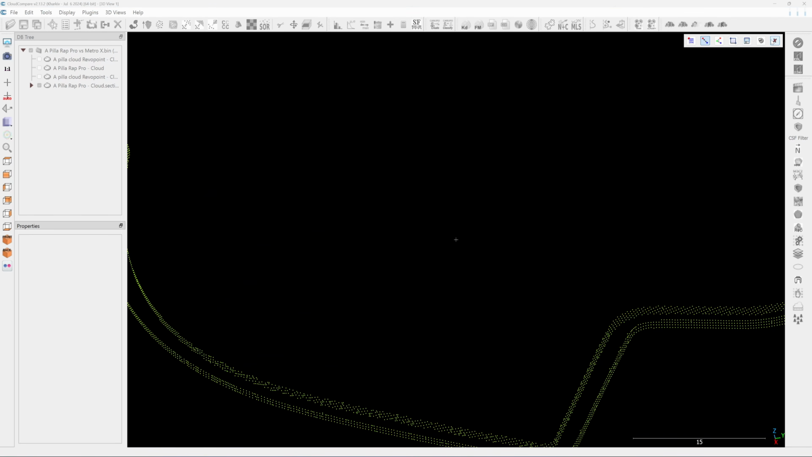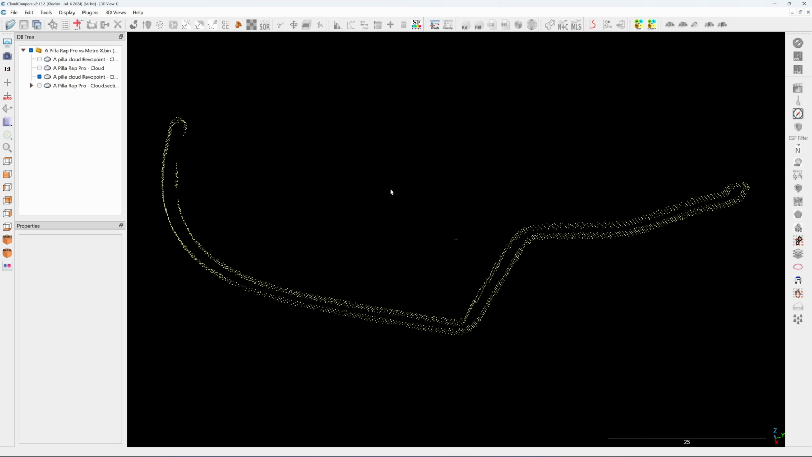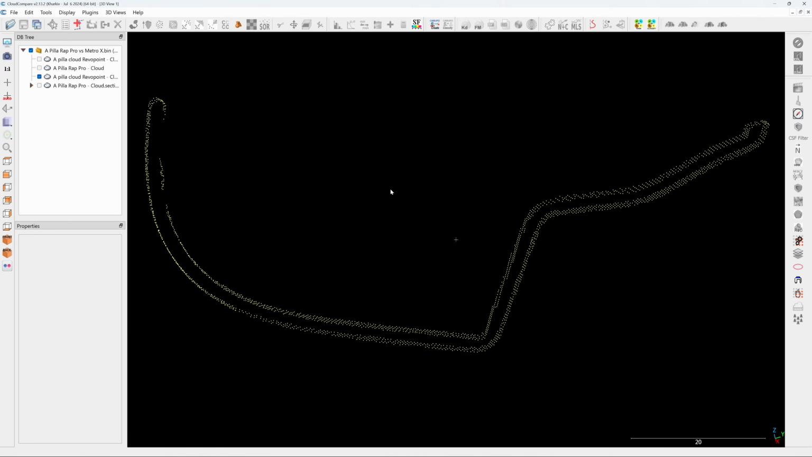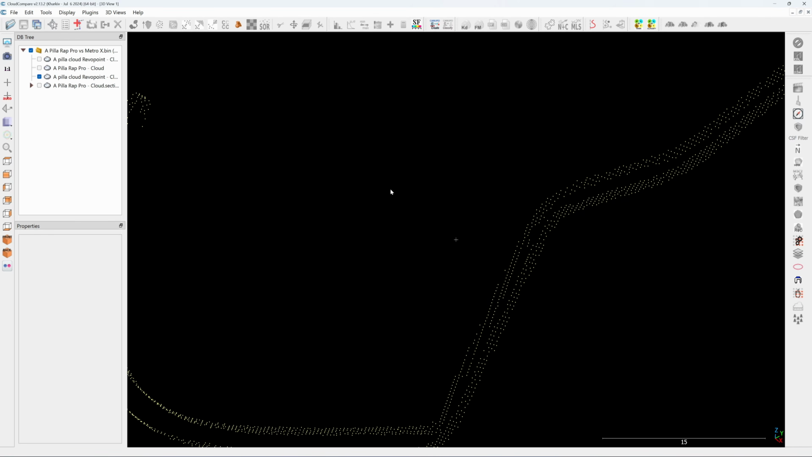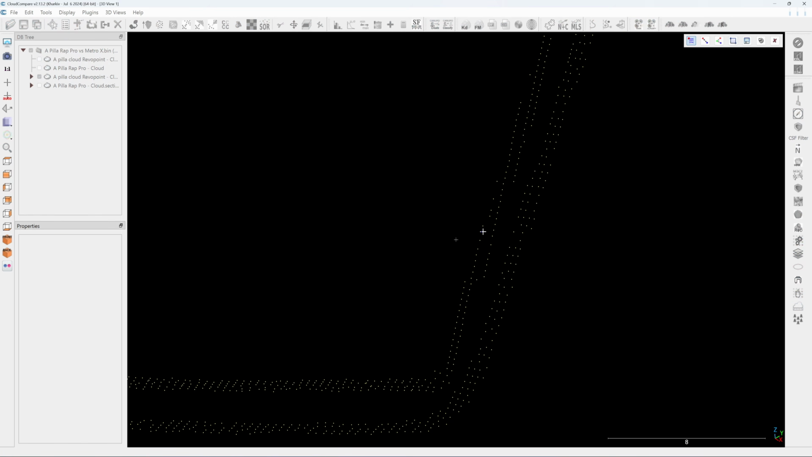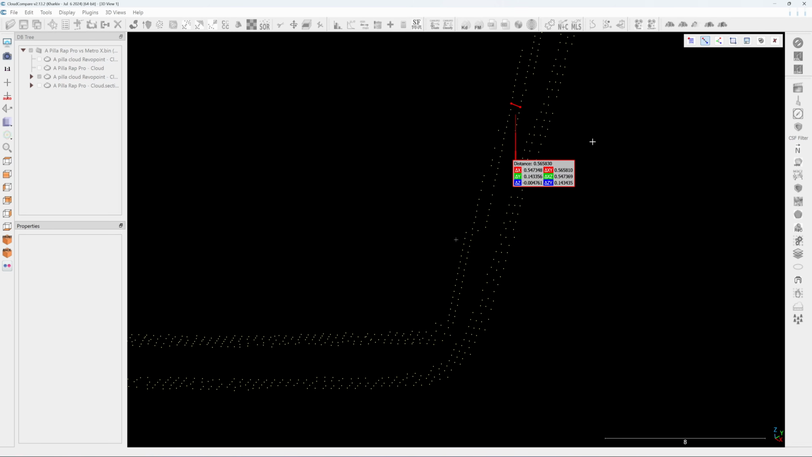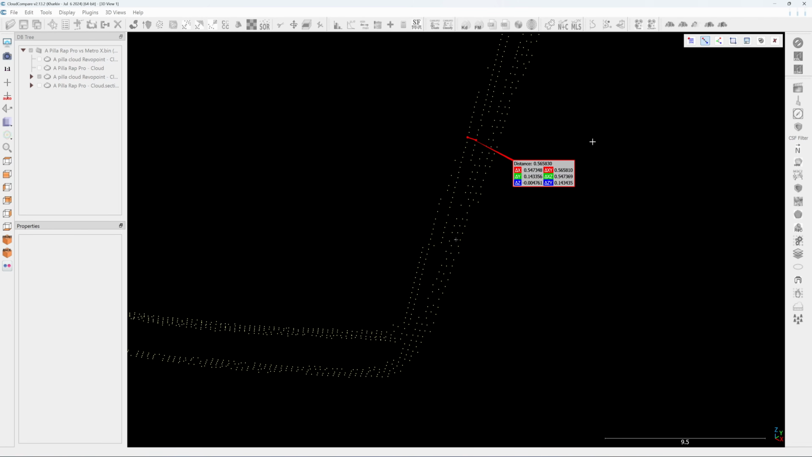But when I look at the point cloud from the Metro X, you see it's not distributed evenly. It has the same setting, 0.3 millimeter. But if you look here, see this point, now it's 0.3. But if I measure from this point to this point, it's 0.56 millimeter. That's not 0.3.